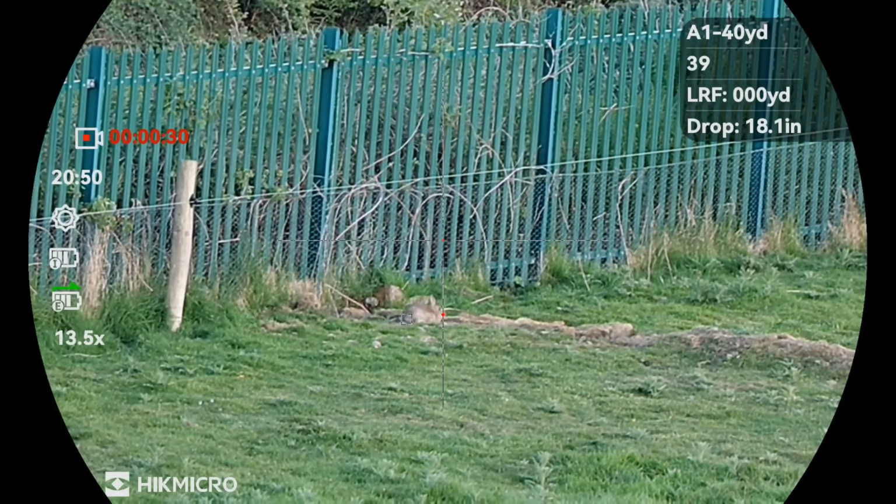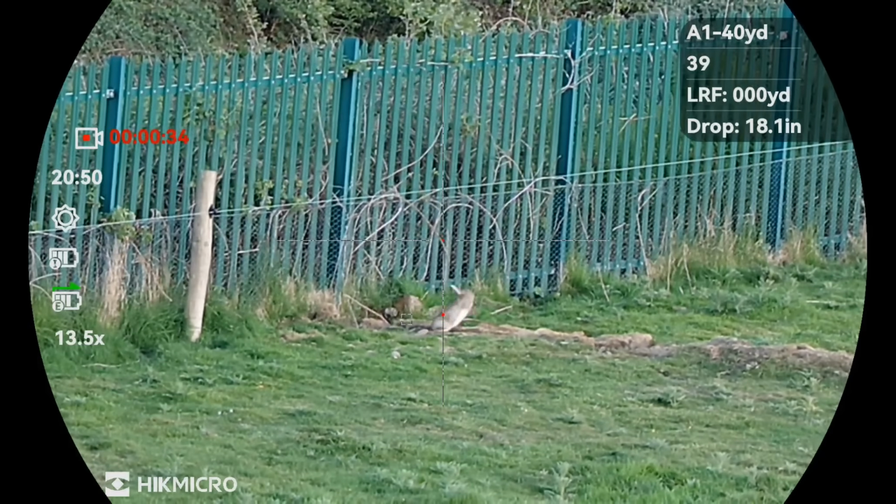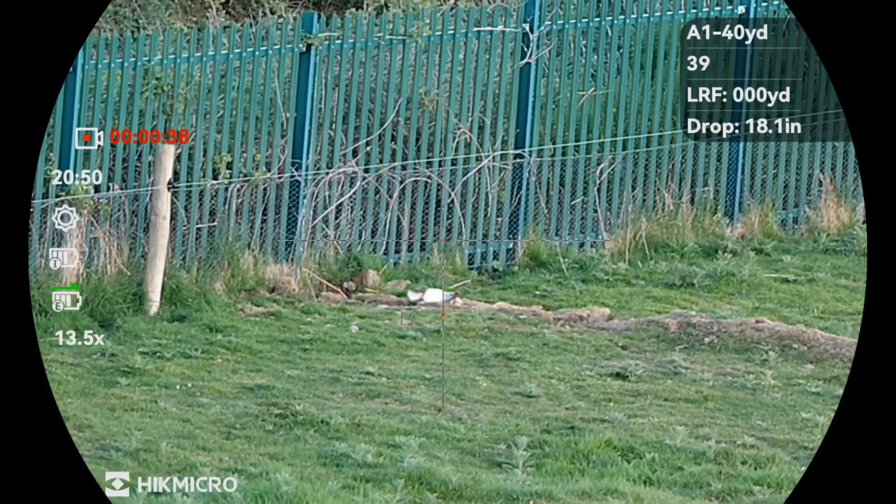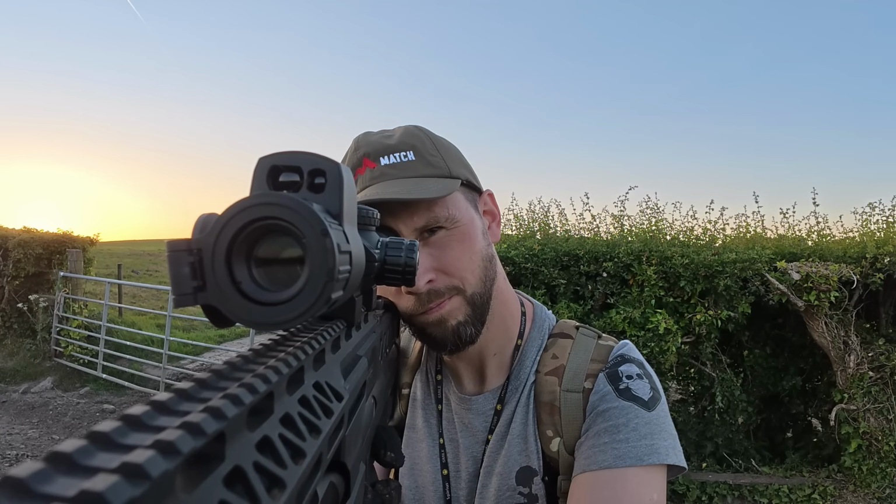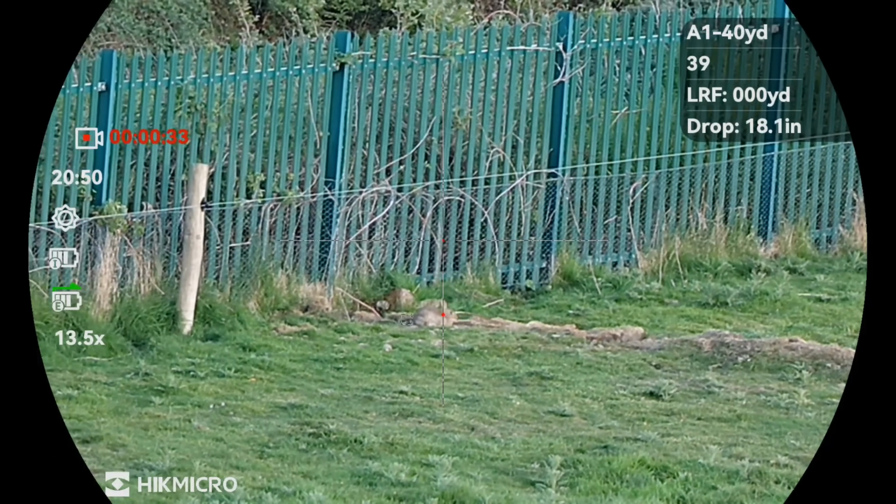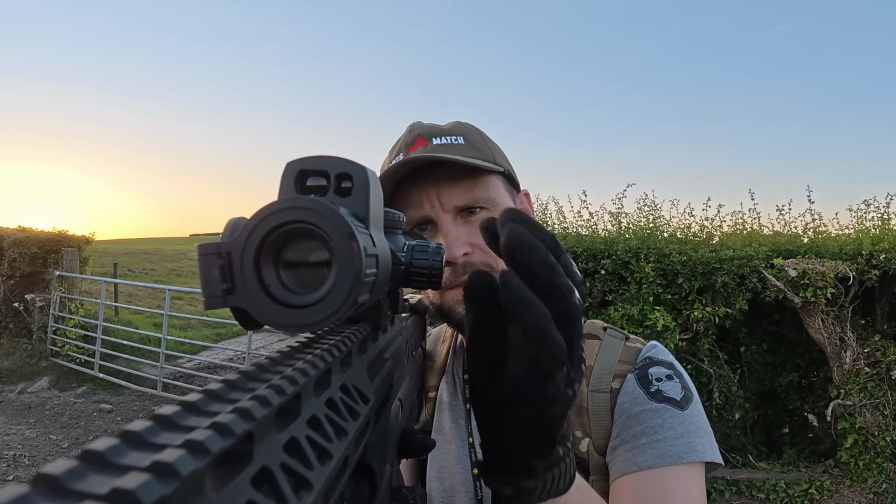123 yards. Absolutely smacked that one. And there's a couple still there.